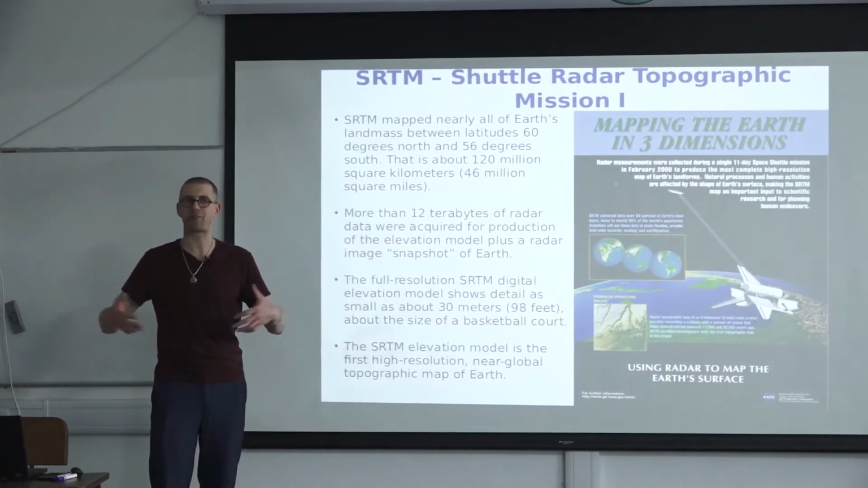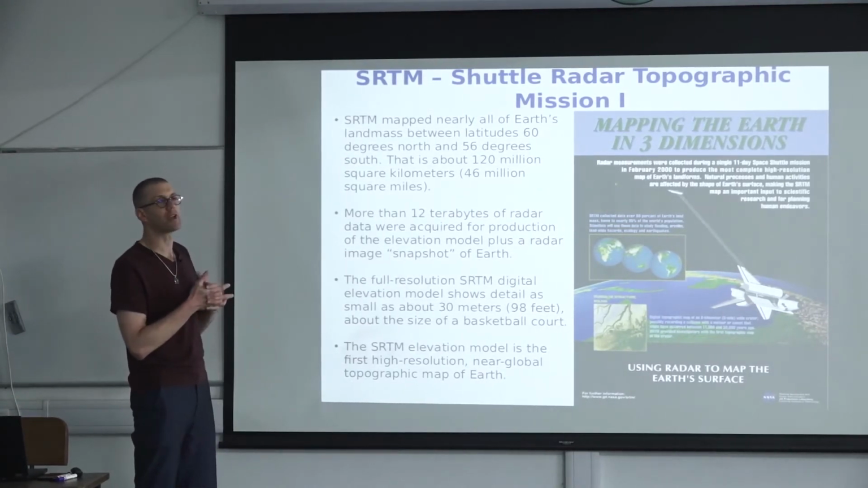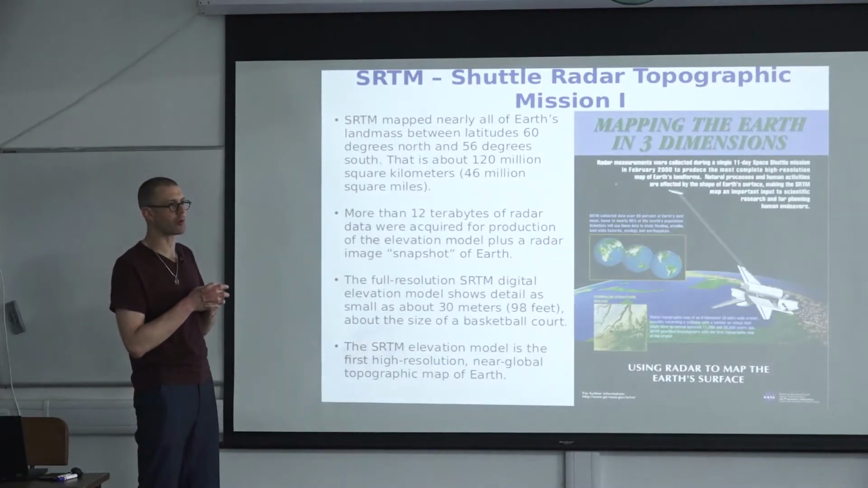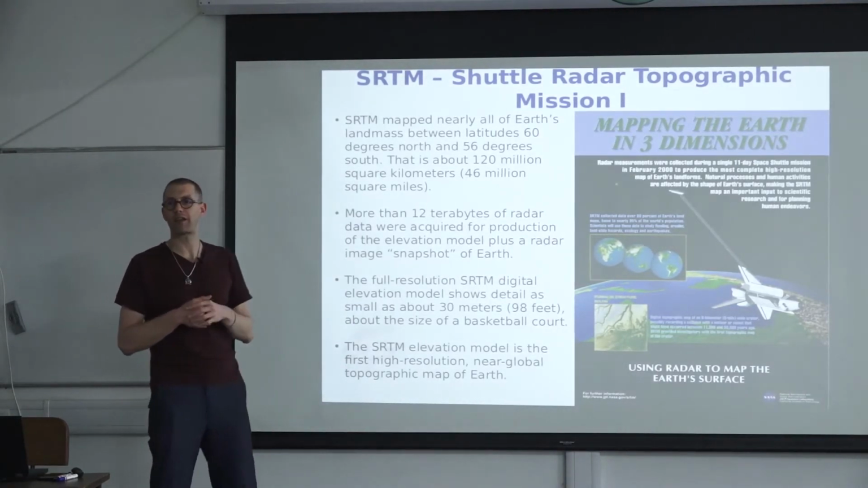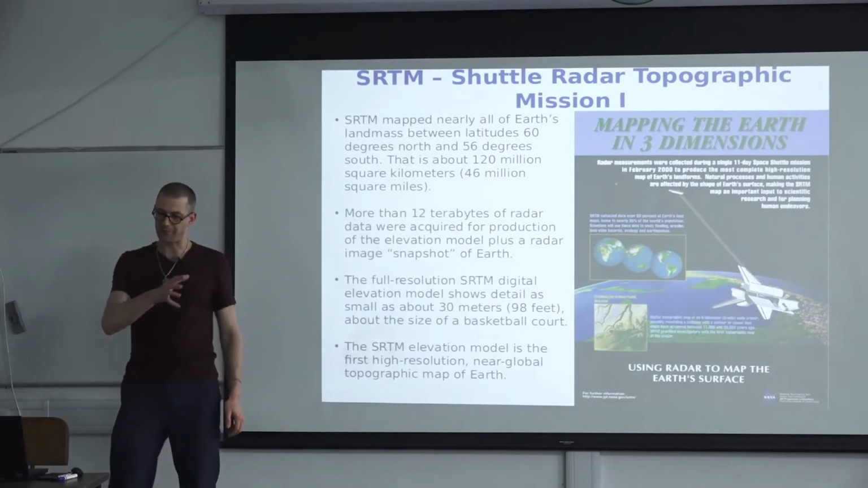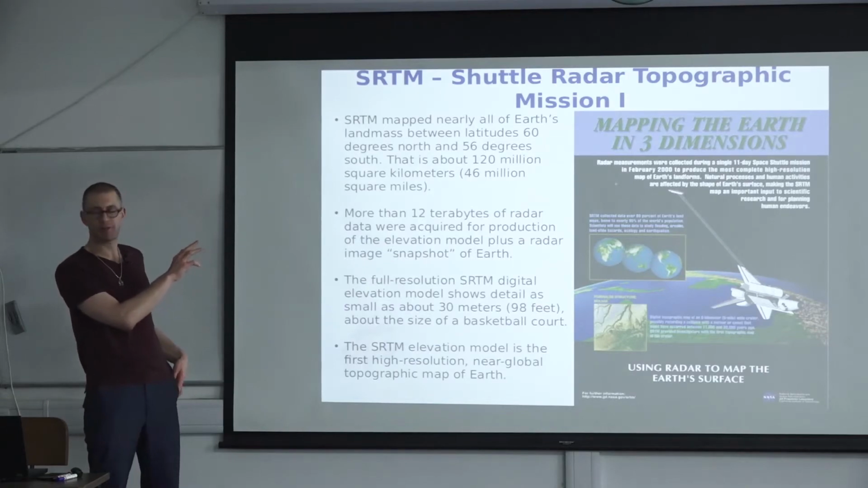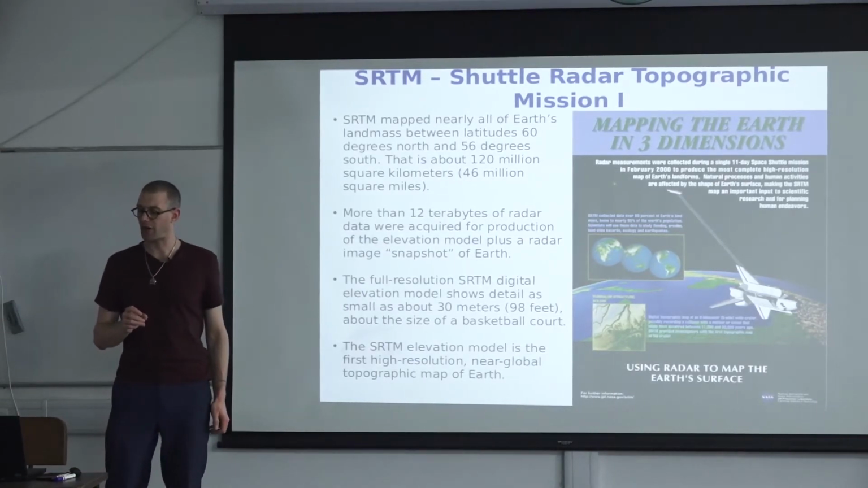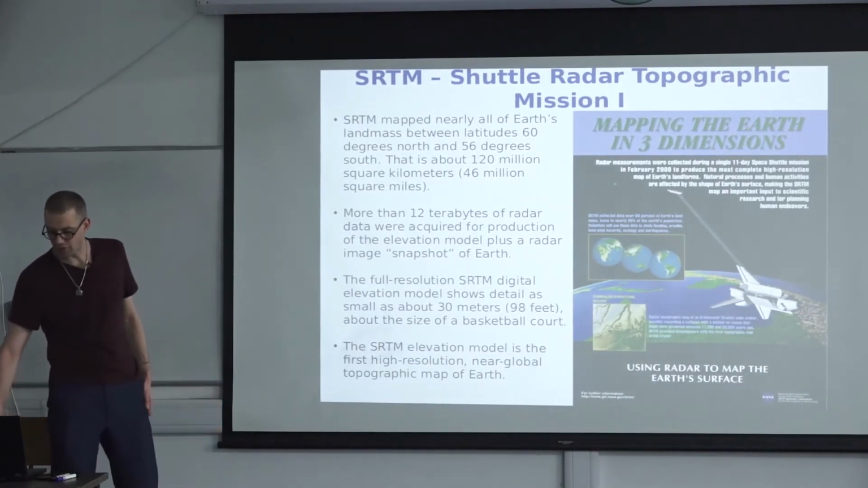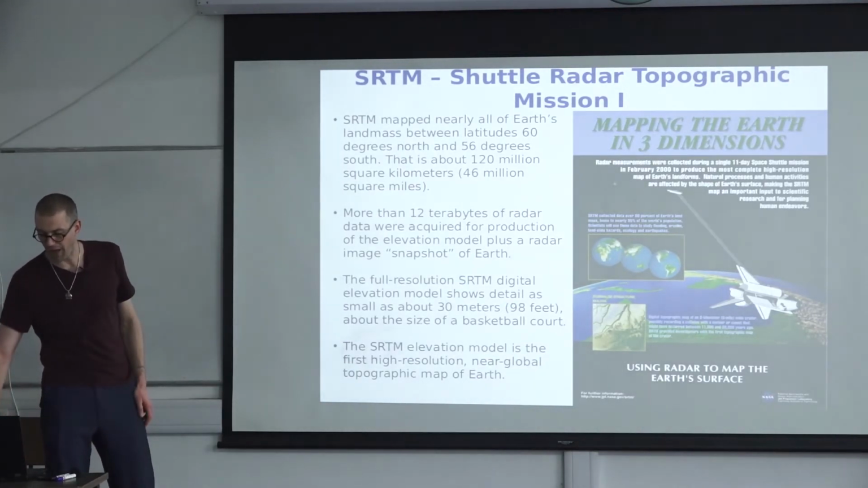So this has been a significant and major cyberinfrastructural approach in order to deal with all of those radar data that have been generated. The SRTM mission is a C-band radar, which means that it does not penetrate vegetation very well, but it is generally a fairly robust signal.